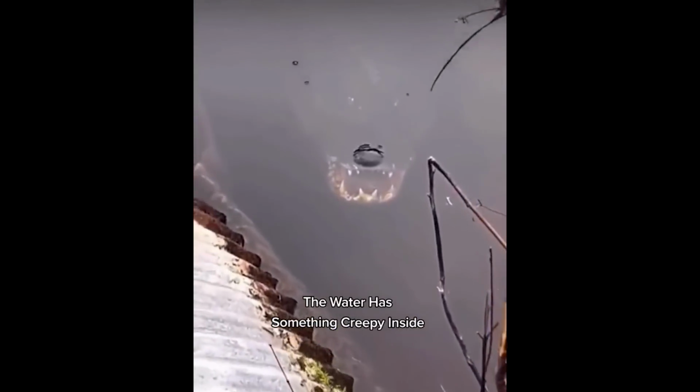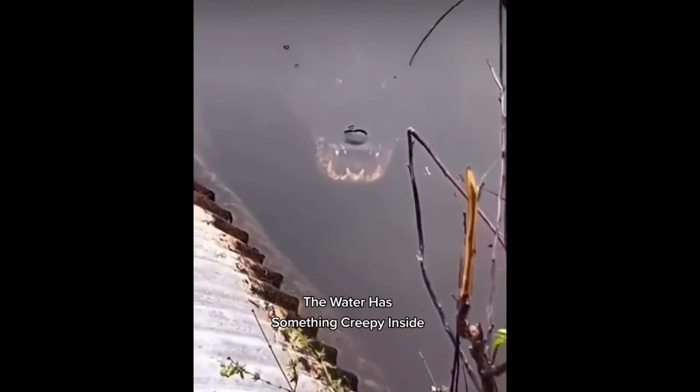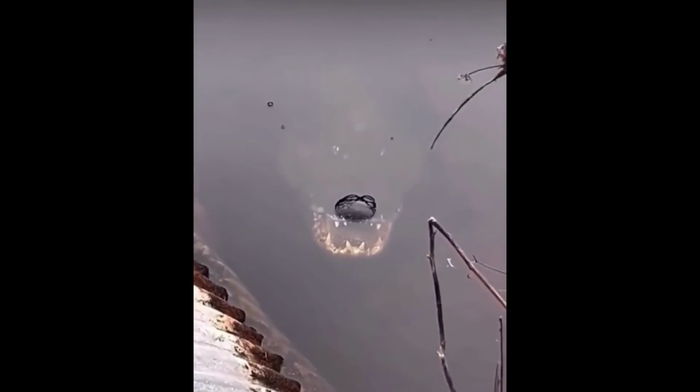Take a look at the sheer terror and dark intensity in this creature's eyes. The way the crocodile is there with its mouth wide open suggests that it's ready for an attack and might be sizing up the camera person as its potential prey. So, guys, be cautious before deciding to take a swim in seemingly tranquil lakes, as these crocodiles could be silently waiting for an opportunity in the water.